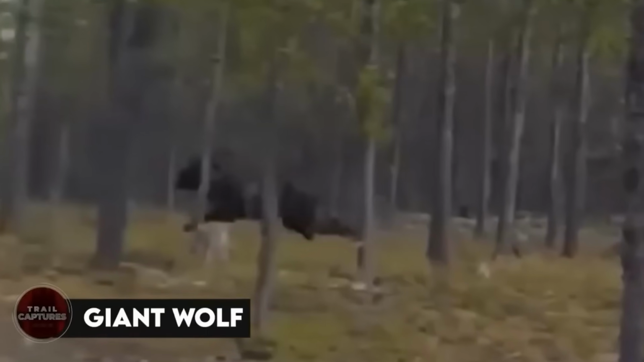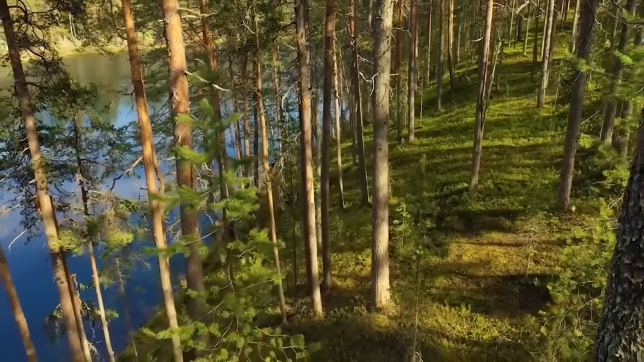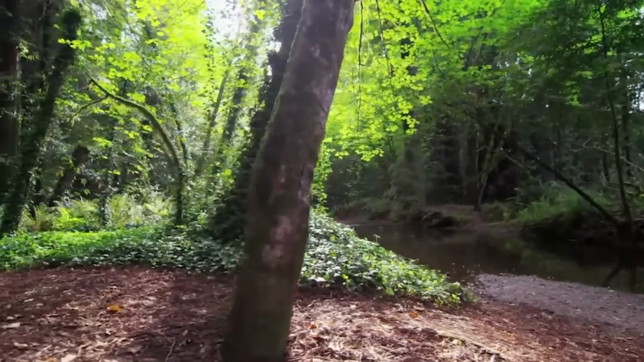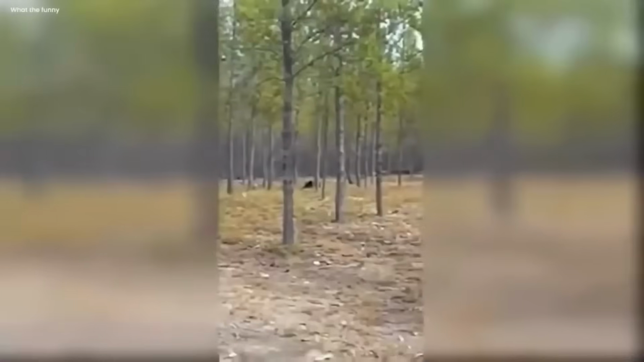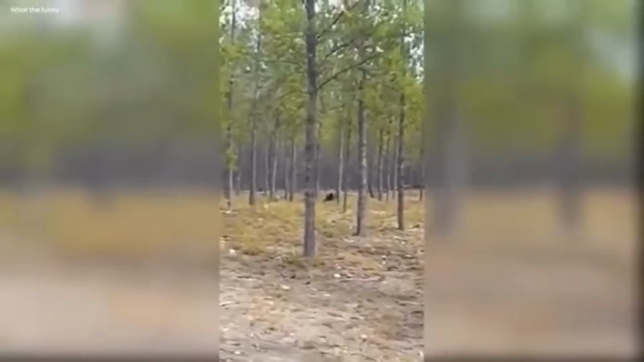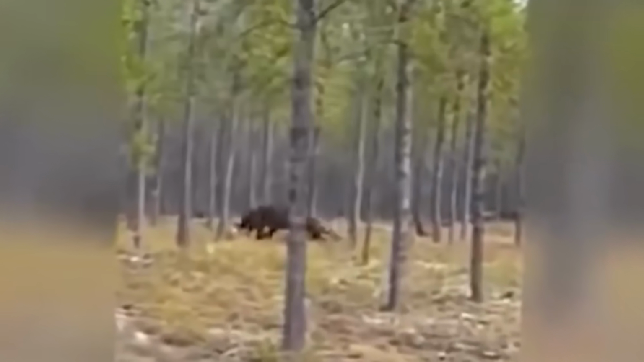Giant wolf. In a deep, dark forest where the tall trees held secrets and the leaves rustled like whispers, a great big wolf prowled. This wolf was massive, with sharp teeth like daggers and eyes that shimmered with hunger. The wolf's fur was as dark as the night, and its breath rose like fog.